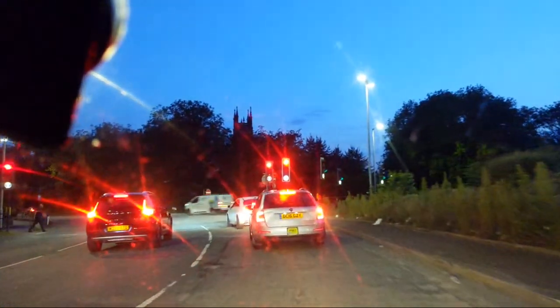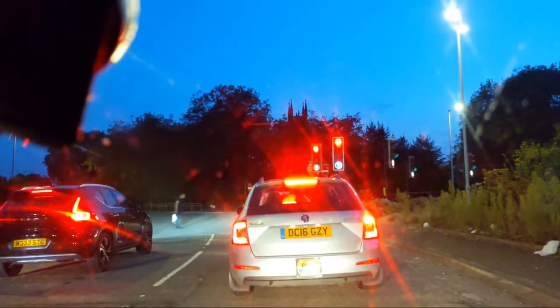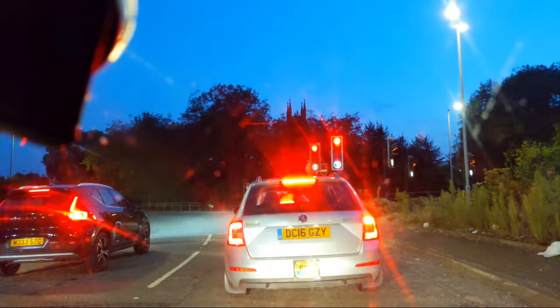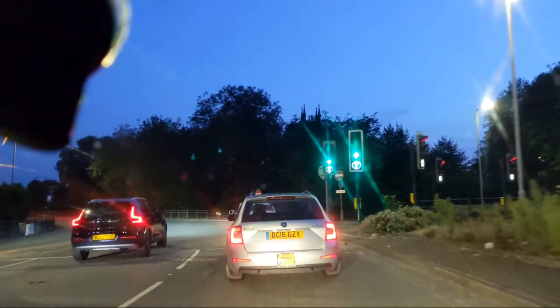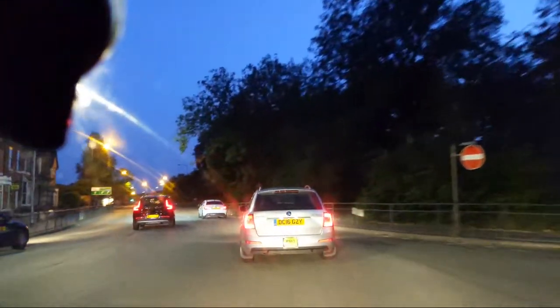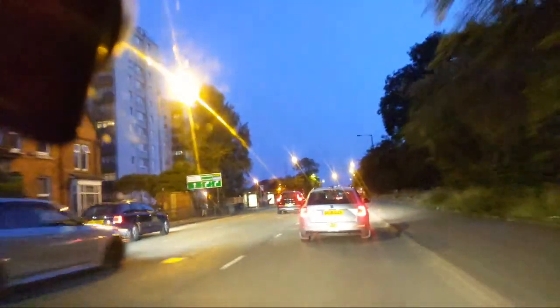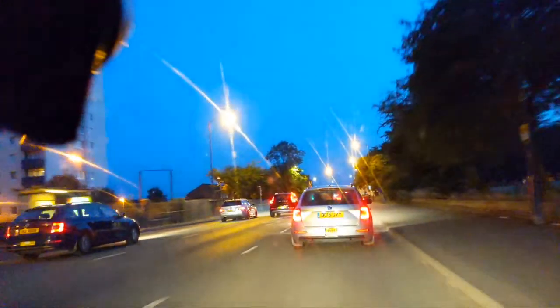Actually, I thought that was something going the wrong way. It was, but it's a cyclist. It's like a delivery or something similar. Oh, I'll get GI. Tell you what, my hay fever's been weird this year. I've not had an itchy eye all year, and then the last few days I've had an itchy eye. Oh, look at that arsehole.